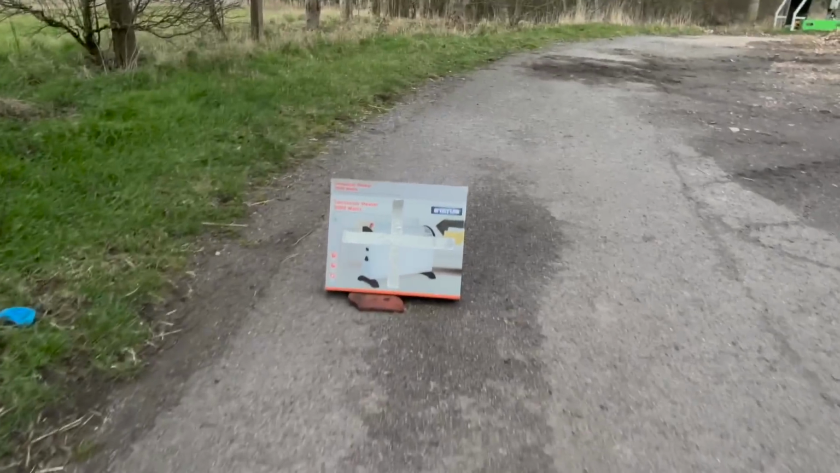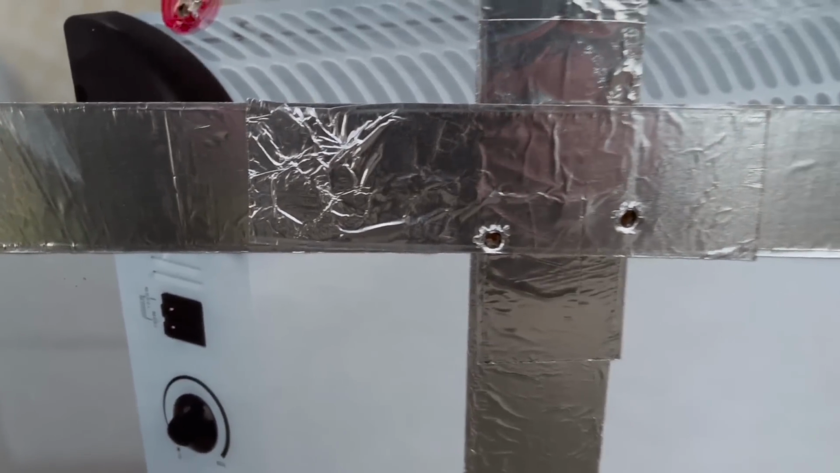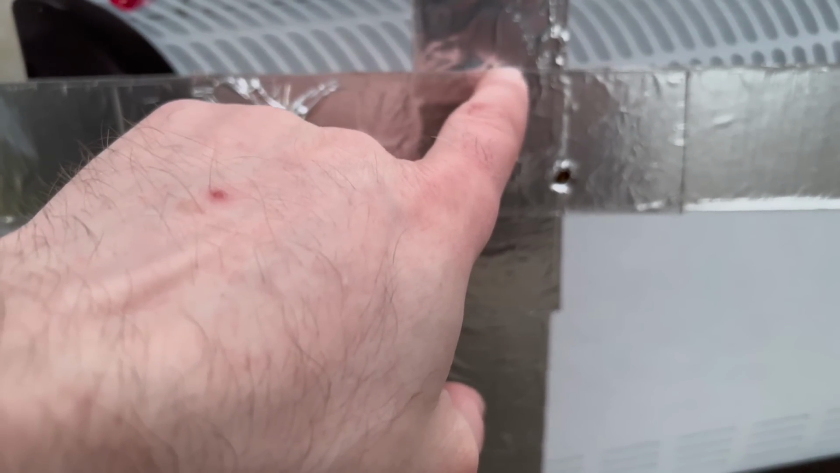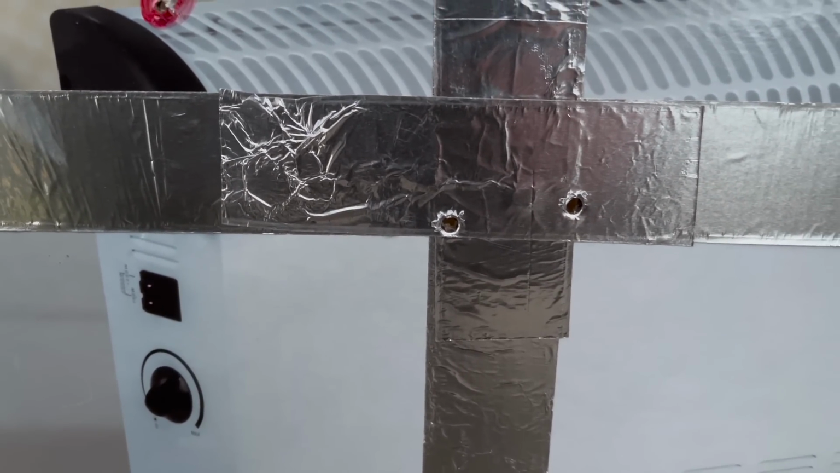Alright, well those look a little bit low to me. They're low and about an inch and a bit apart, those. Ideally we need to be at the top of this tape here, so I'm going to take a couple more, I think.